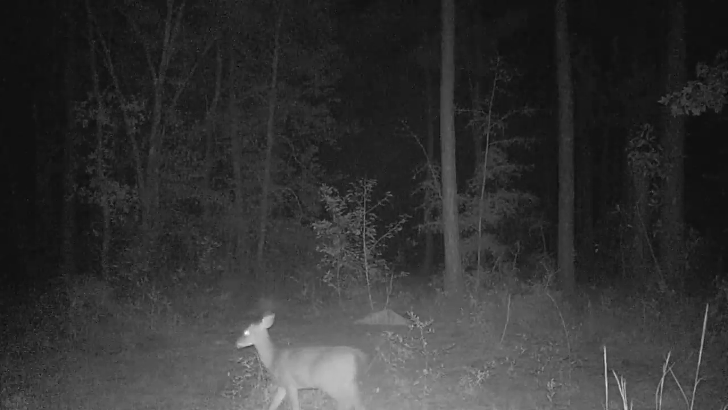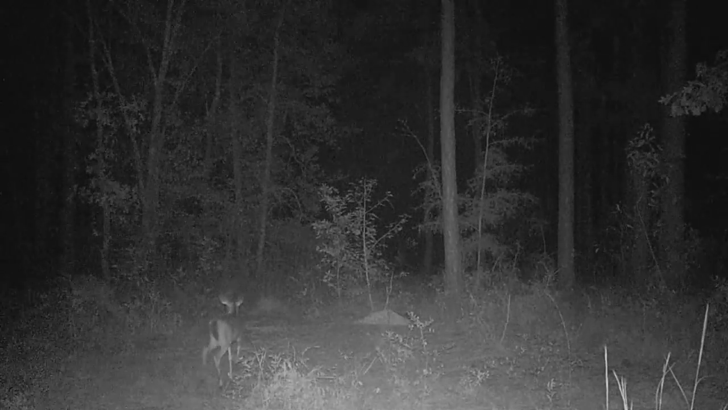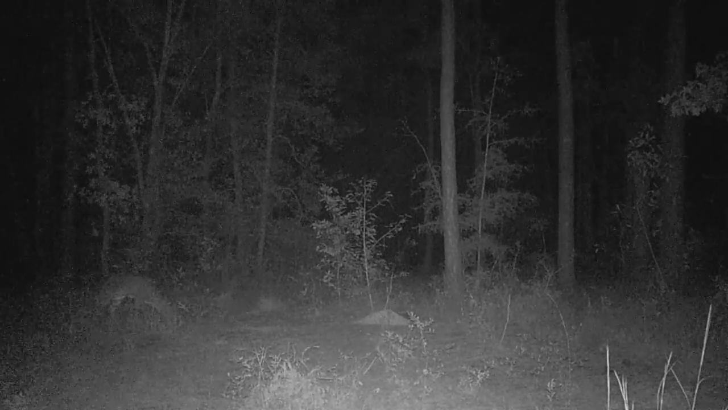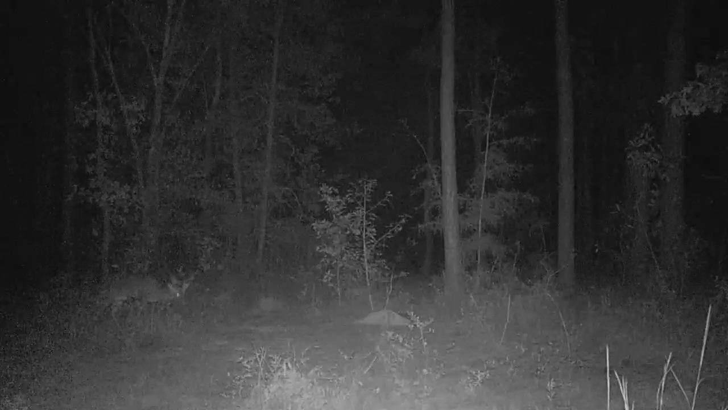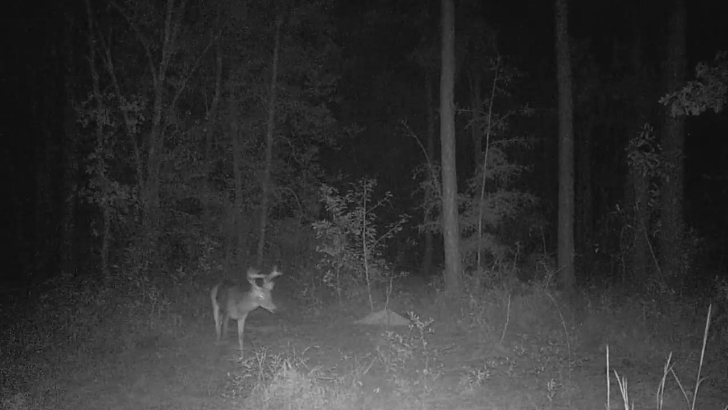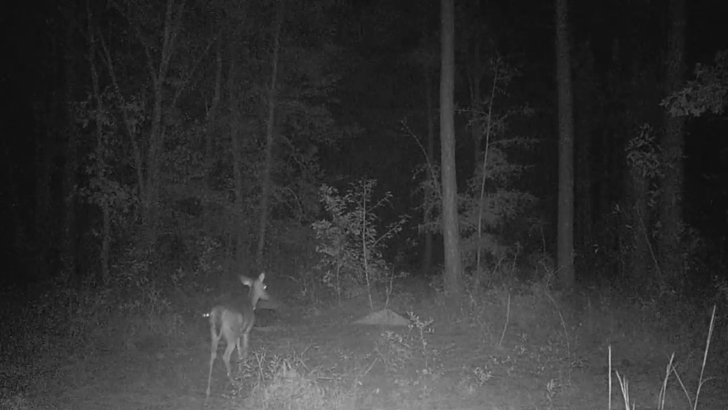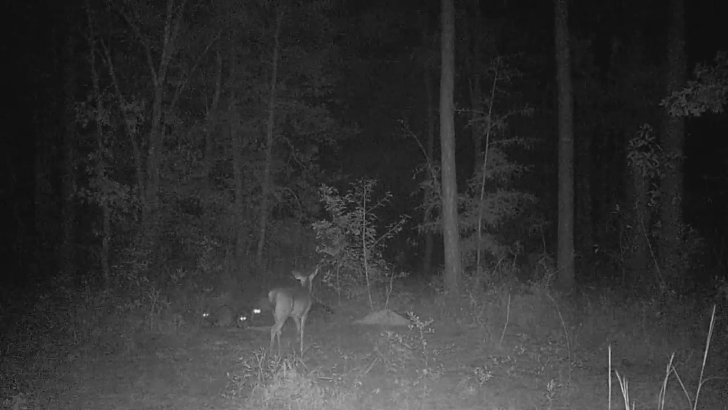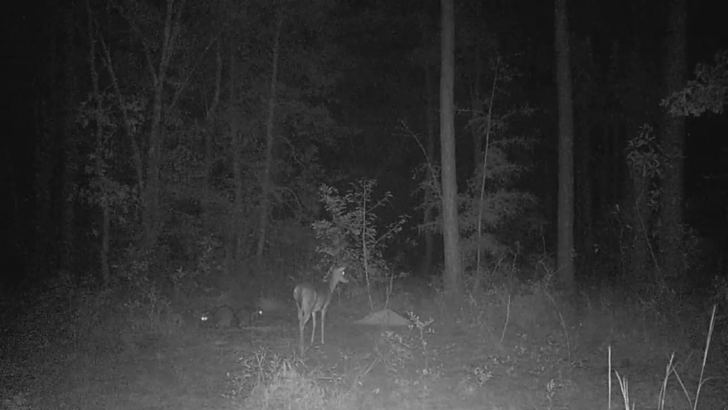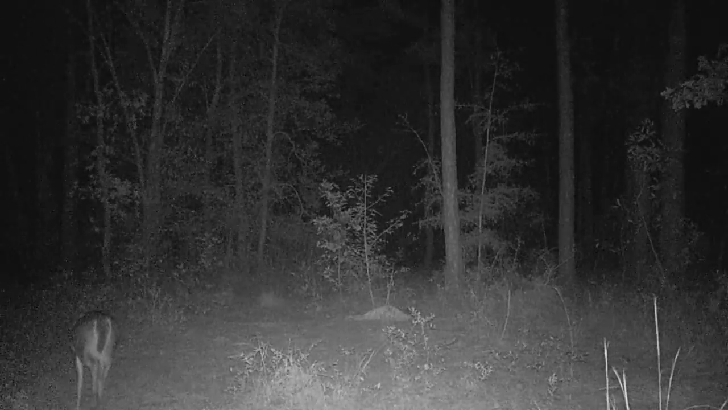So here we are in the middle of the night. Of course, like I said, all these deer are nocturnal, and we got a doe wandering around. A couple doe. Oh, what's that? That's not a doe. He's no trophy, but promising to see. Unfortunately, though, nighttime. Obviously, you can tell it's nighttime because there's raccoons in the mix. They're just chomping away on the corn there, not even giving a care.